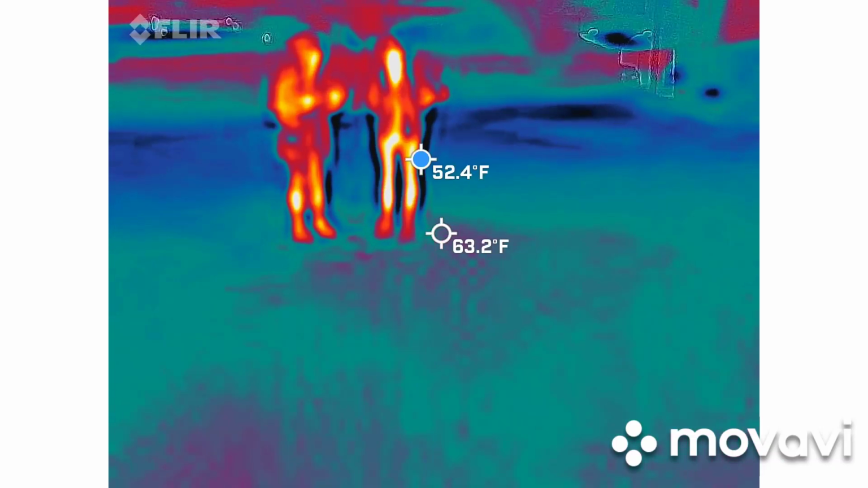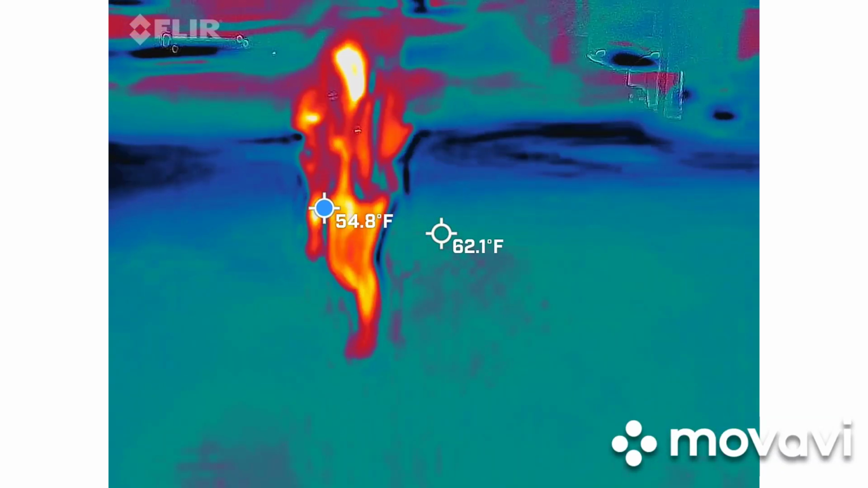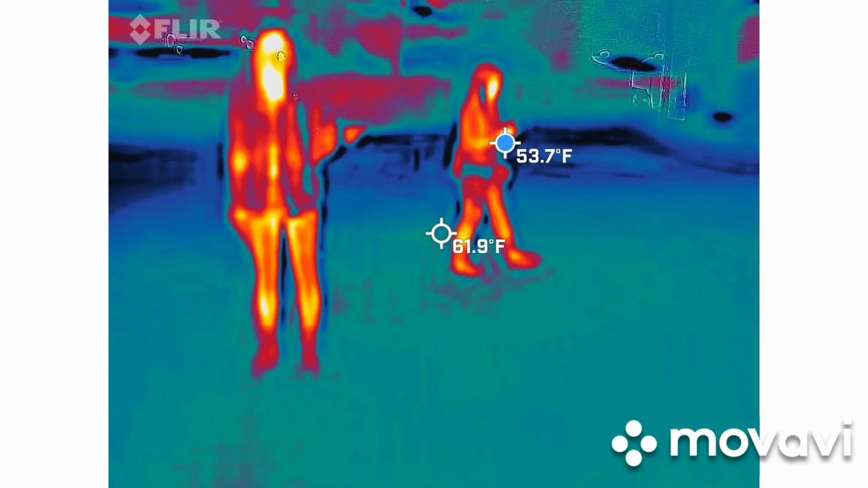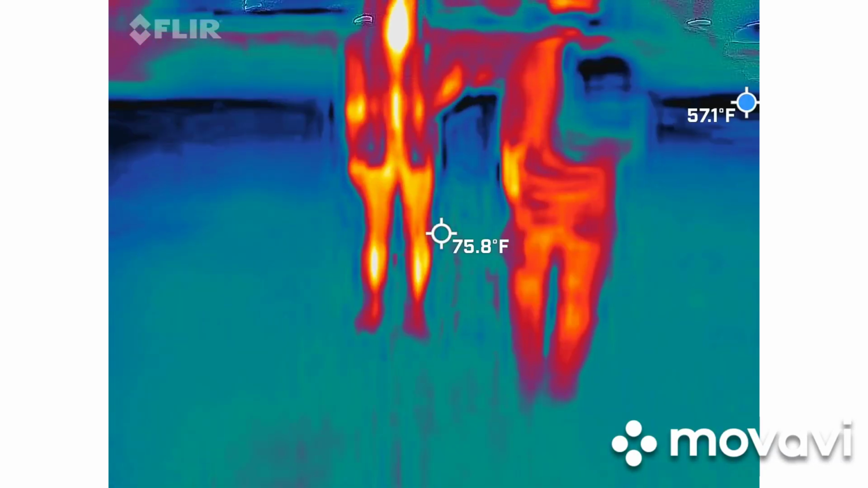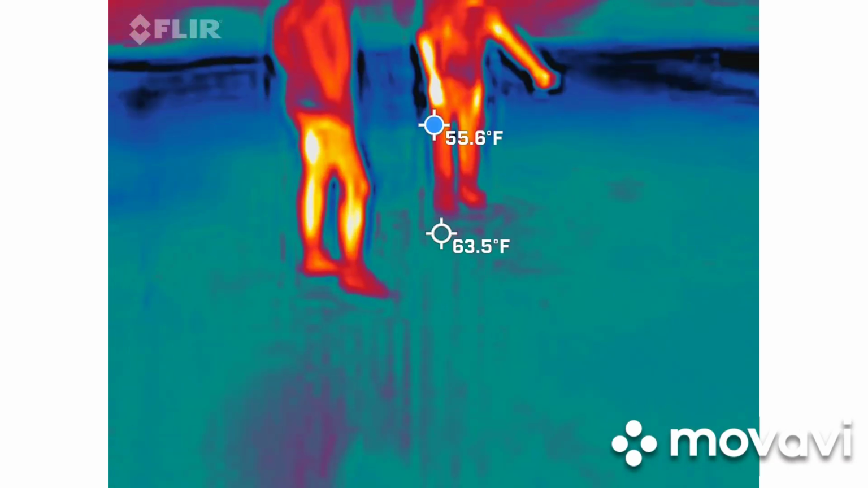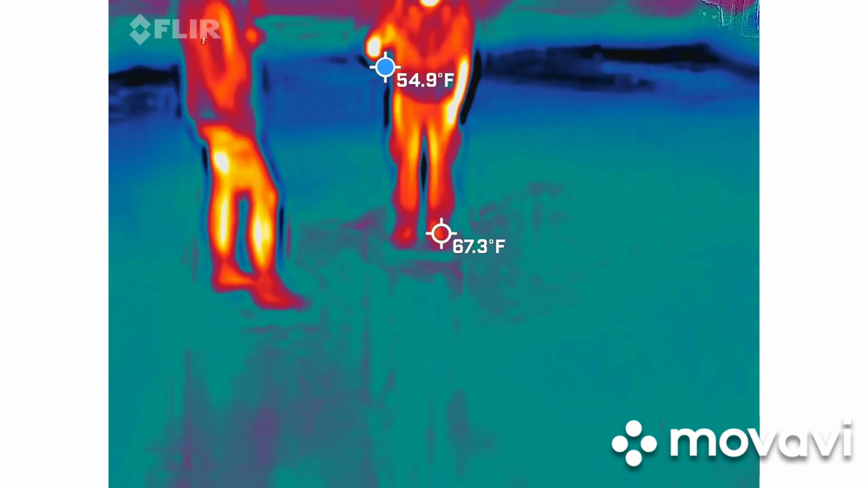Courtney, take a few steps for me. Like toward you? Any direction. Move. See, it's the same spot. It's got to be the ground where she was standing. Okay, so I was measuring the ground, like in between your knees. Yeah, for sure.